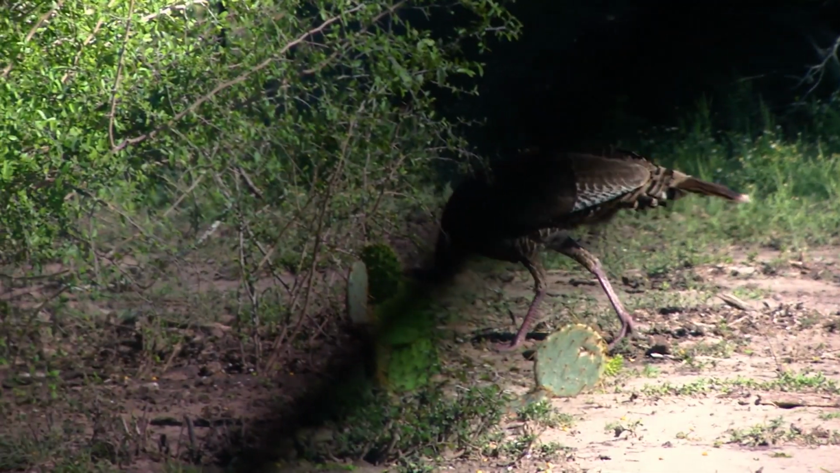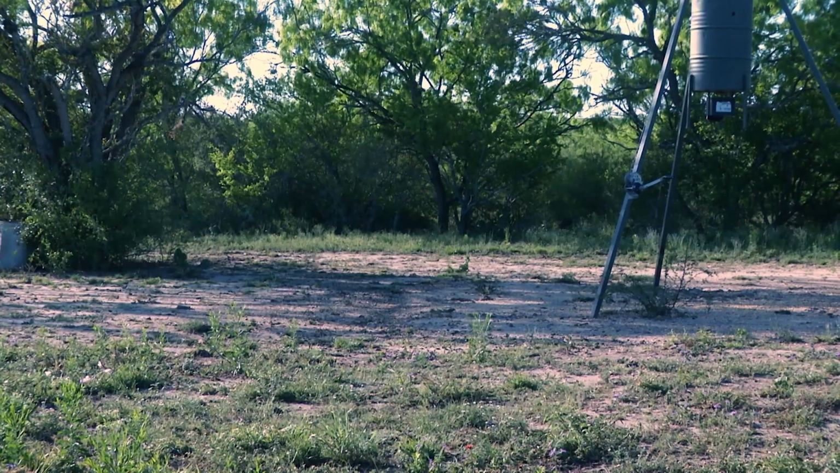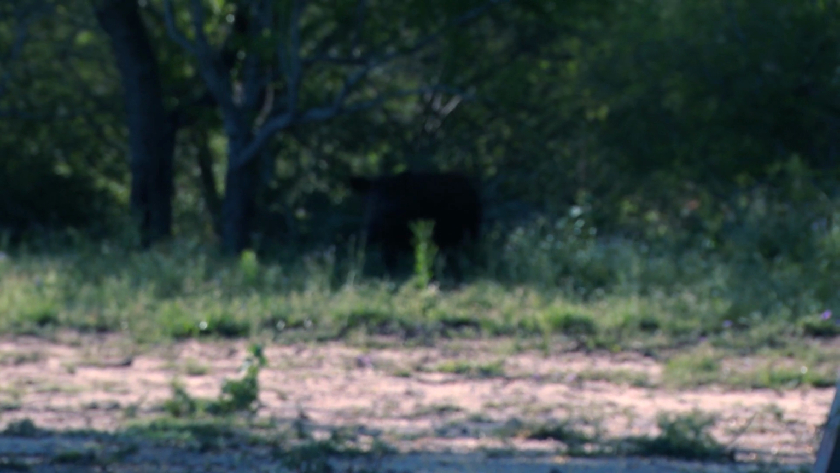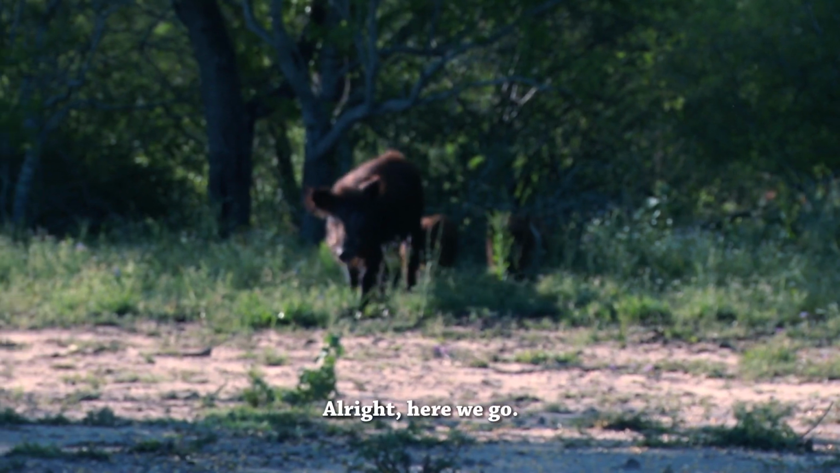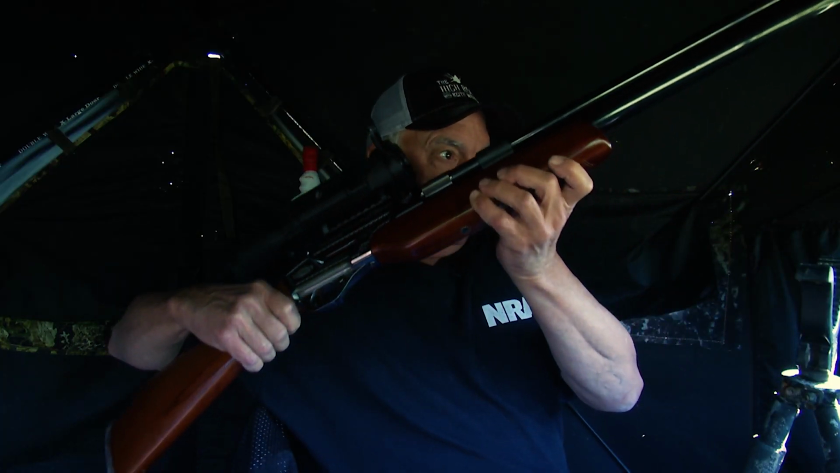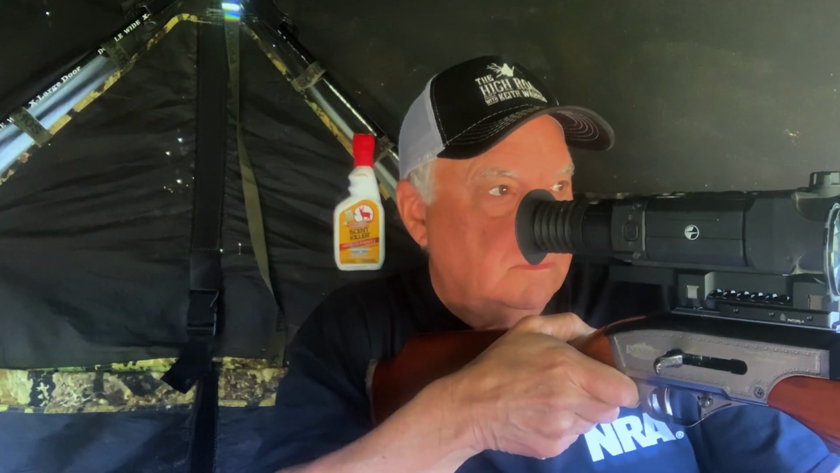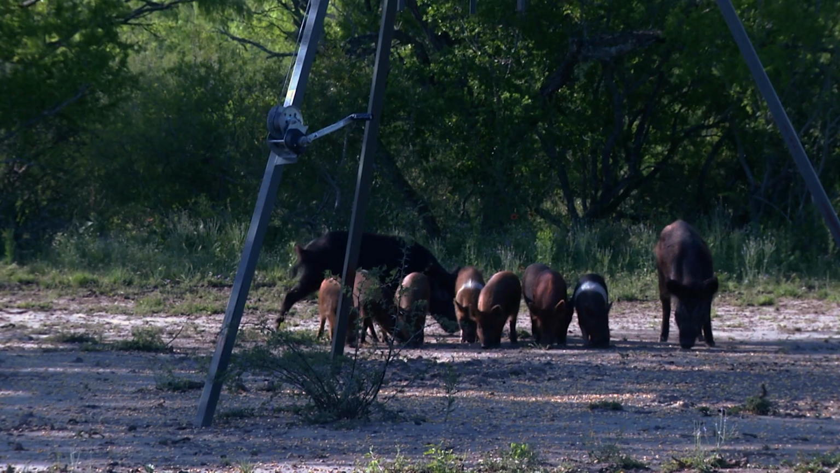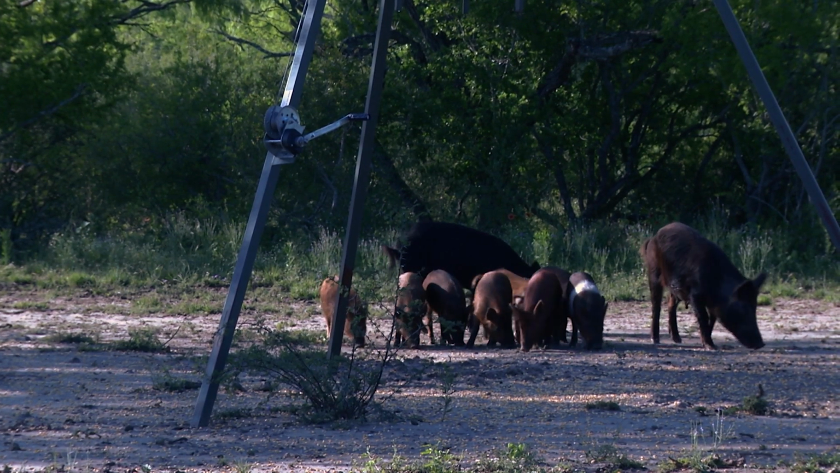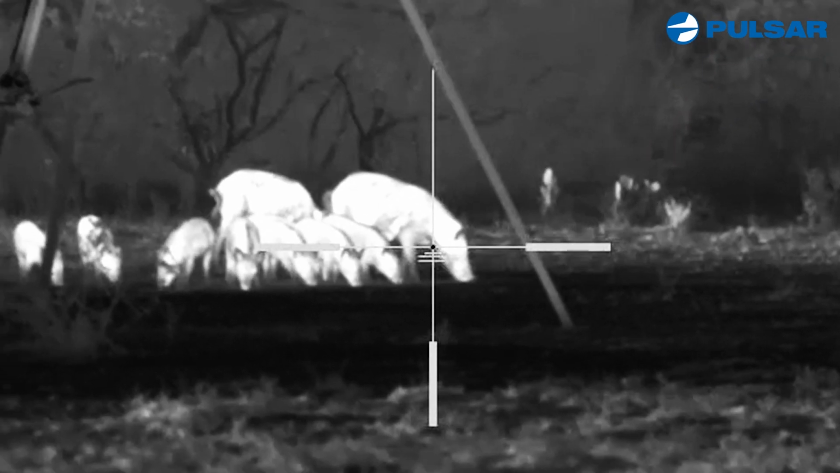So far, nothing. There's some coming in right now. Here we go. I can hear him eating corn. There's several of them. They're good size too.